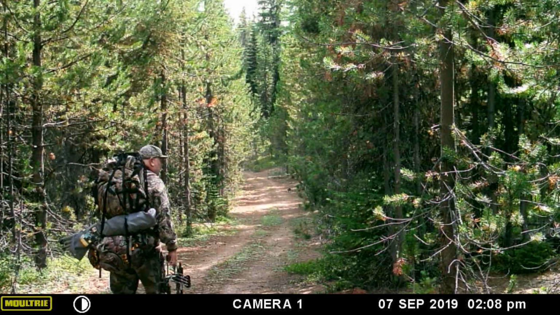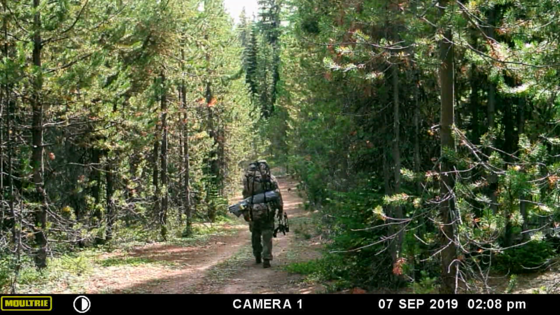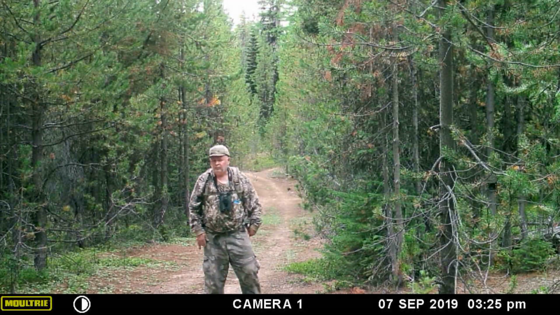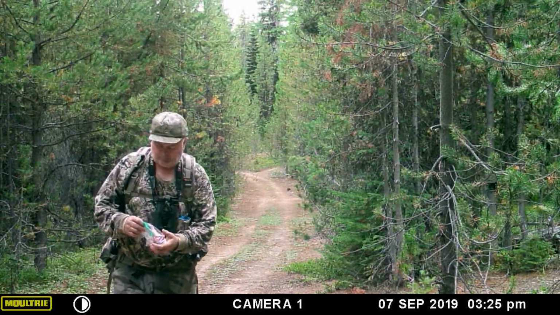There's me coming back to start hunting again. Packed in a load of supplies to my camp. Unloaded it and came back. Wanted to check my trail cams again. Unloaded my supplies at camp.